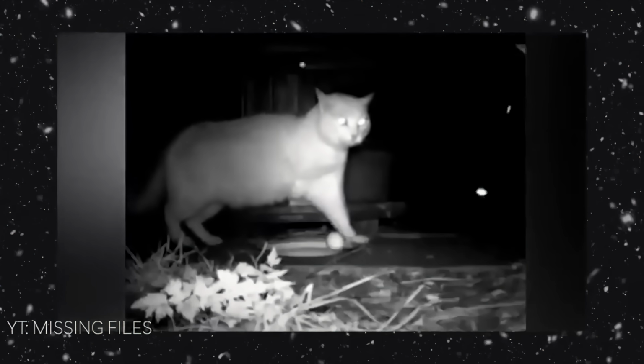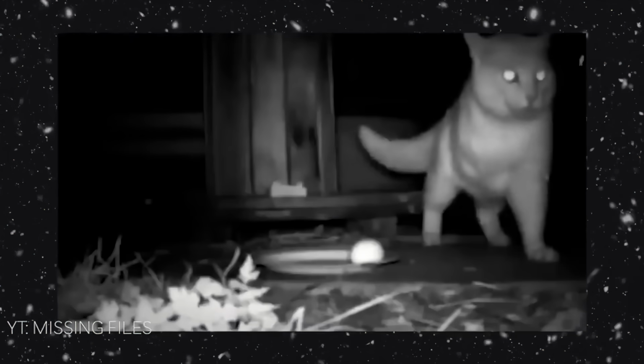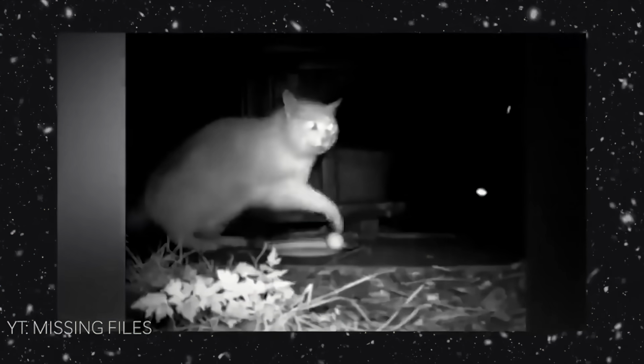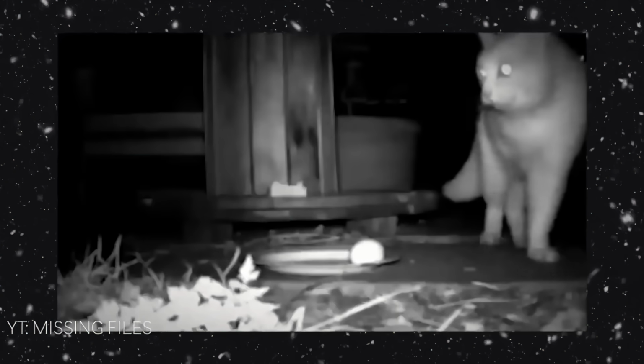If you haven't noticed by now, take a look at this courageous cat. He's missing a front leg, which makes his victory over the fox all the more impressive. This cat is not one to be messed with.